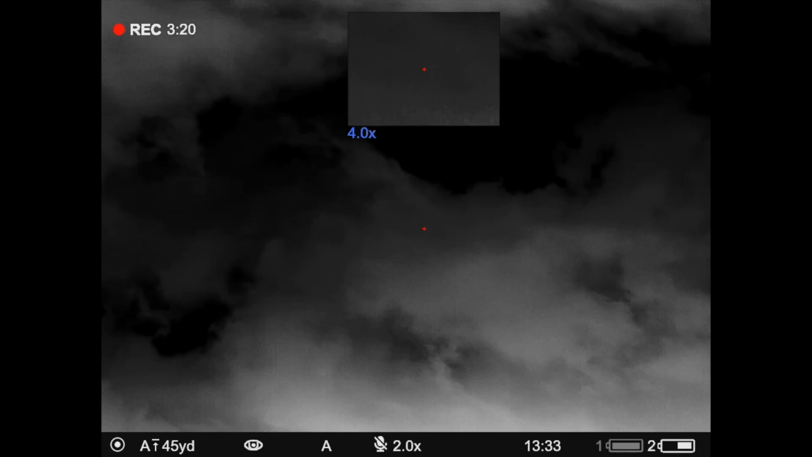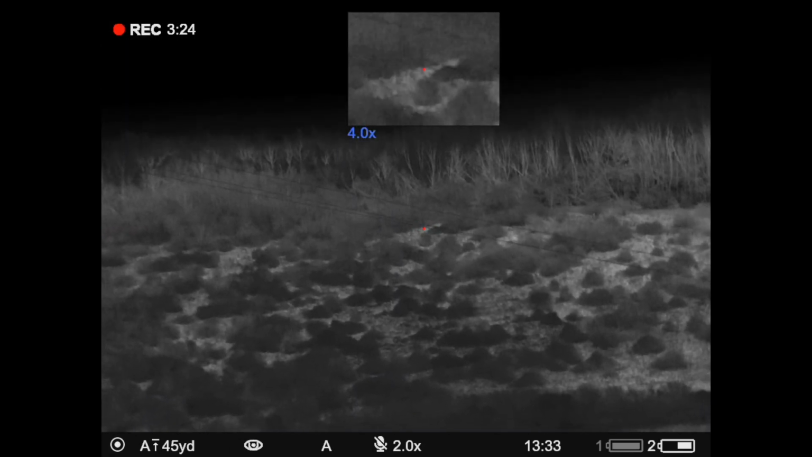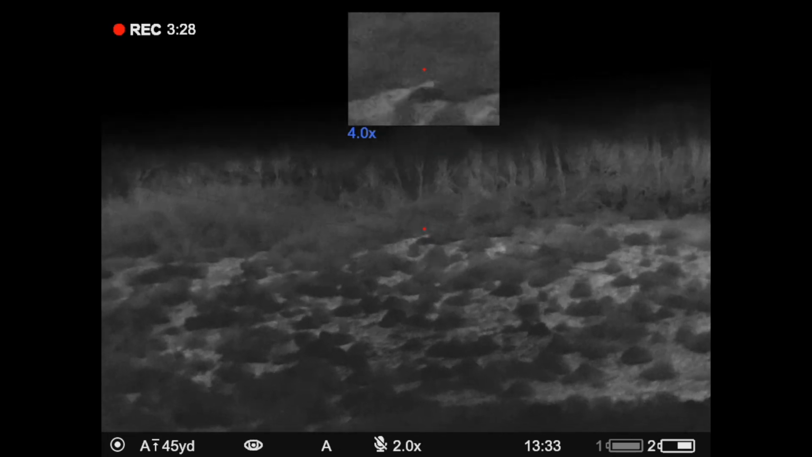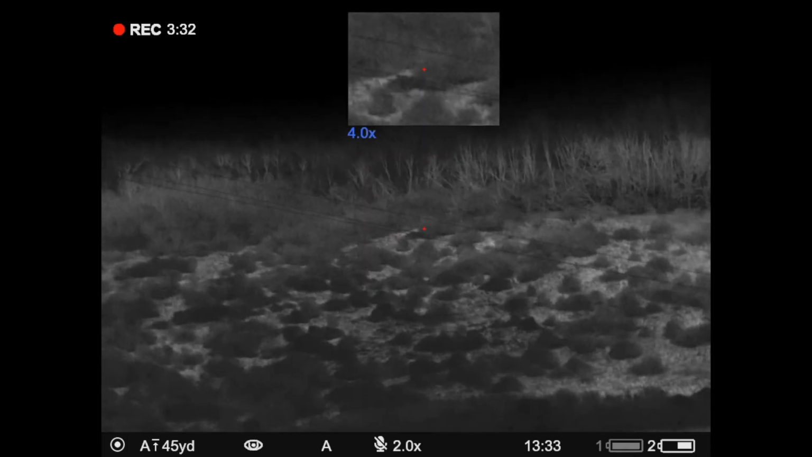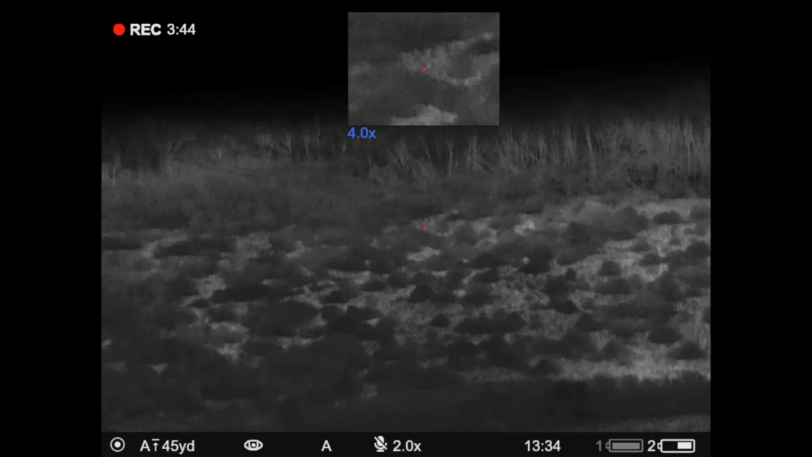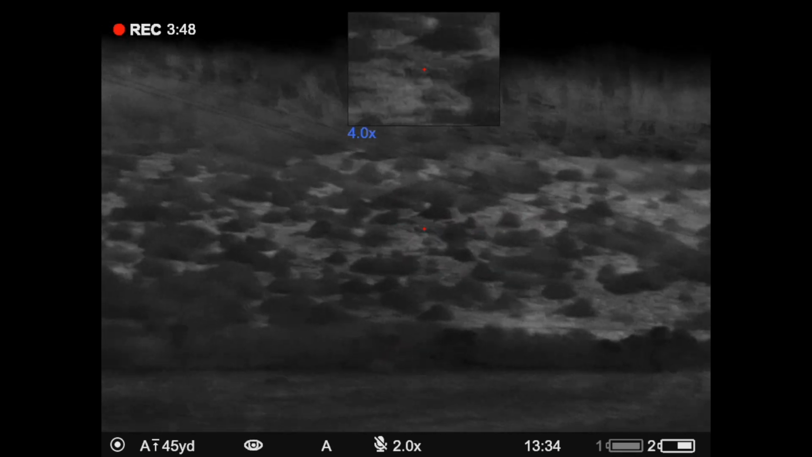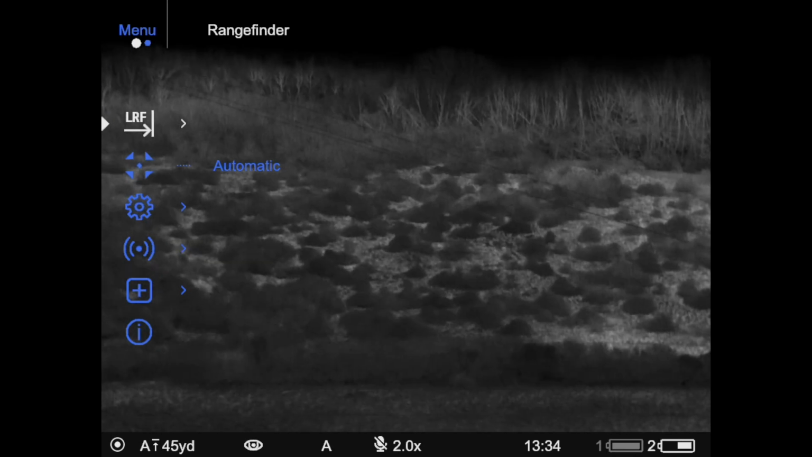So if I'm shooting uphill or downhill, it will work out exactly what the actual distance is, taking into account the trajectory of which way you're pointing. So obviously if I'm shooting straight across the valley here, then that's going to be a true distance of 570, but if I'm shooting downhill onto something, that's going to affect the ballistic distance and make a difference. So the true distance will give you that. If you turn true distance off, it will just give you the straight line distance.